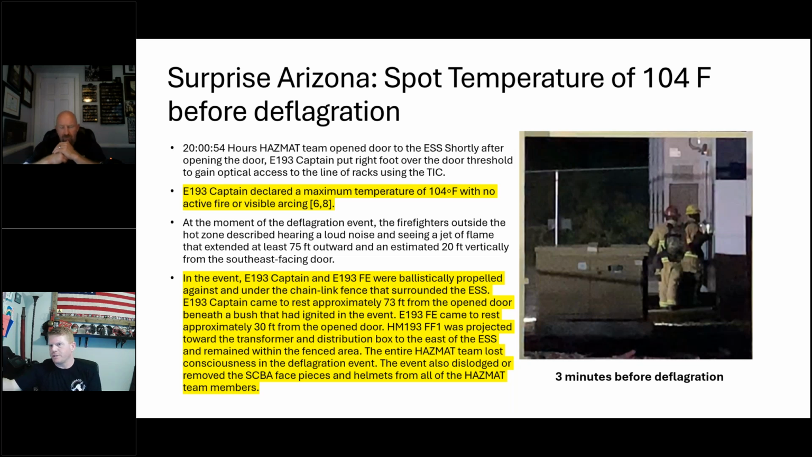There's a suppression system that goes in these containers. And then we're asking the fire service, with limited knowledge, to deal with an alarm or a smell of smoke or an odor or whatever the case is.